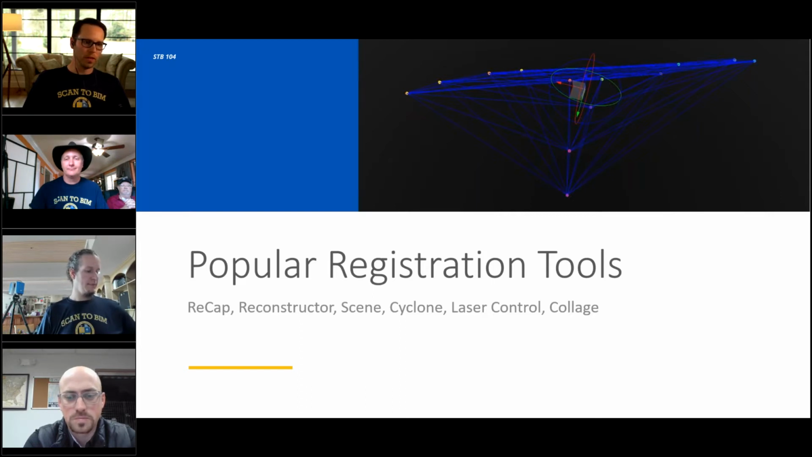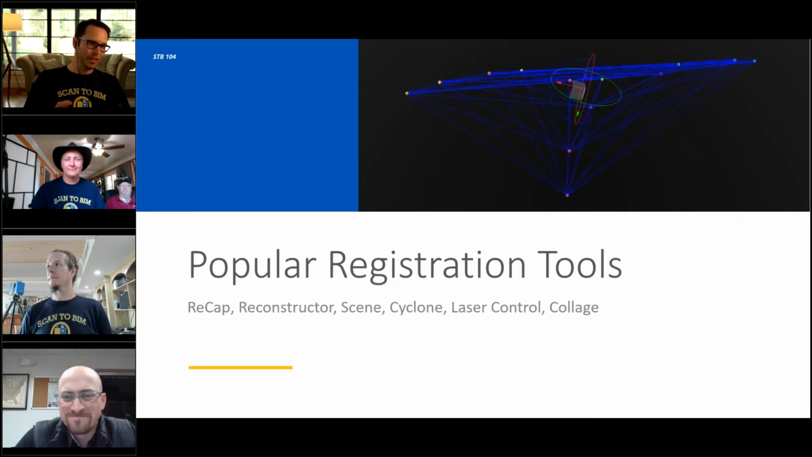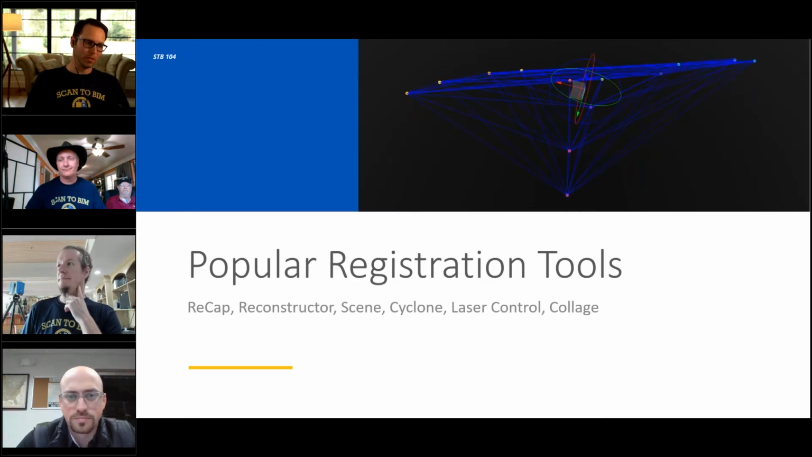But for larger jobs, and jobs where I know I might have registration issues, I'm going to use Cyclone. Also, the advantage is if you start with Register 360 and you have a problem, you can always import that project into the Cyclone tool. It is a lot more expensive to purchase Cyclone, probably one of the most expensive tools we have listed here.